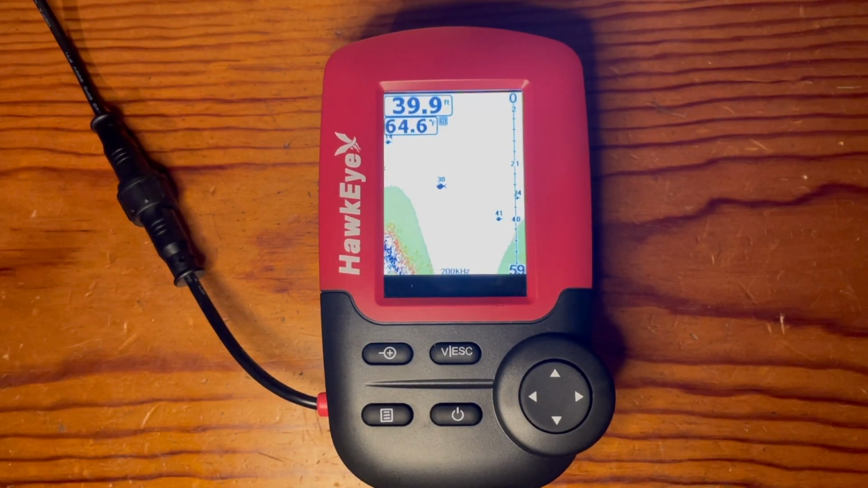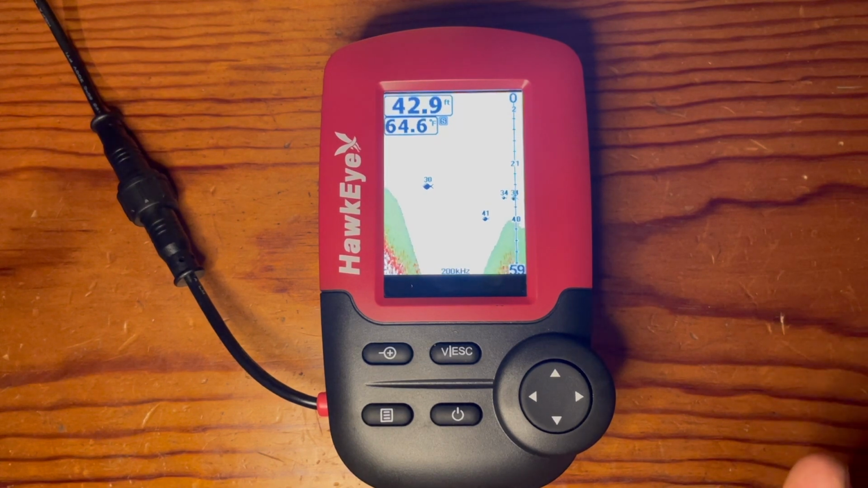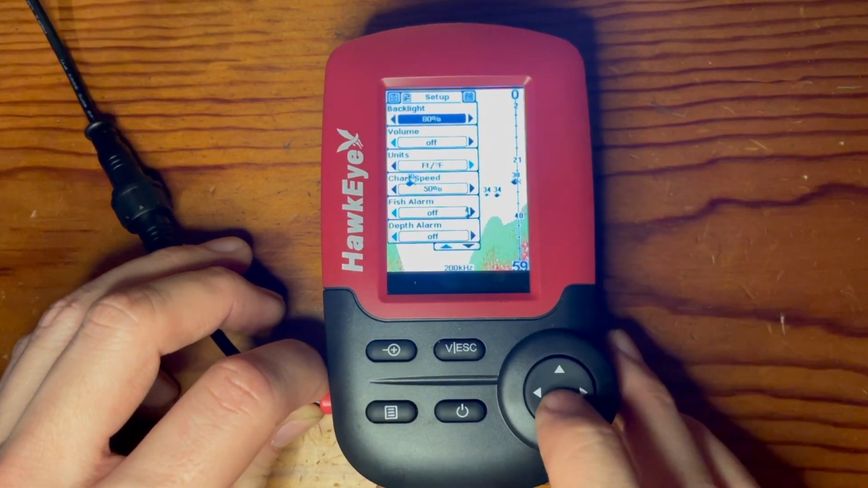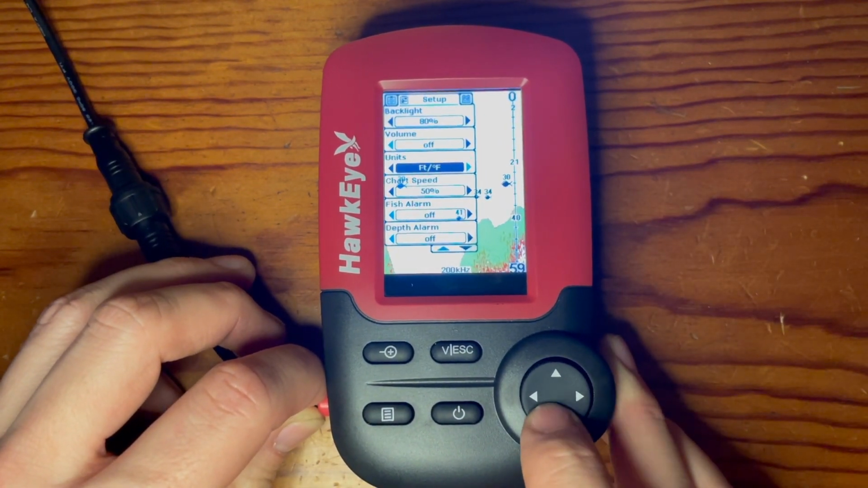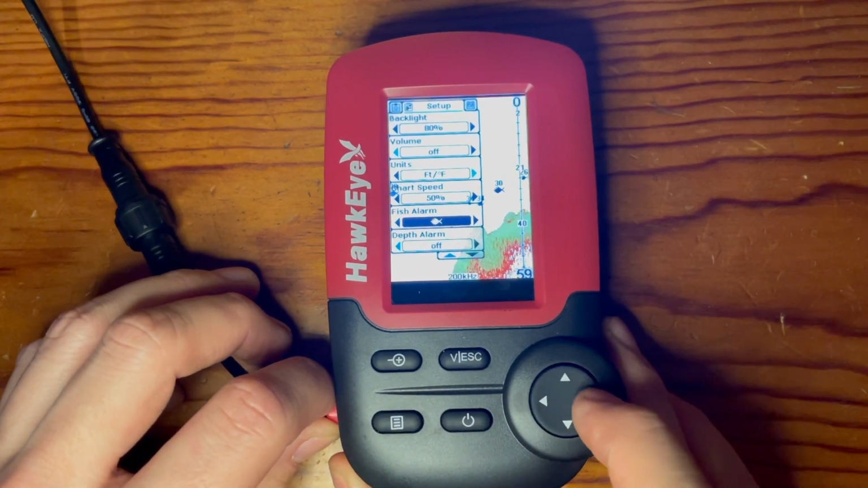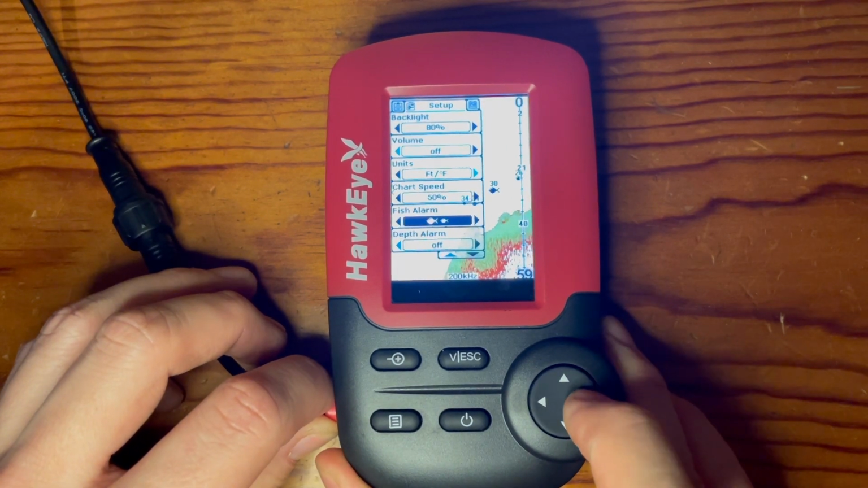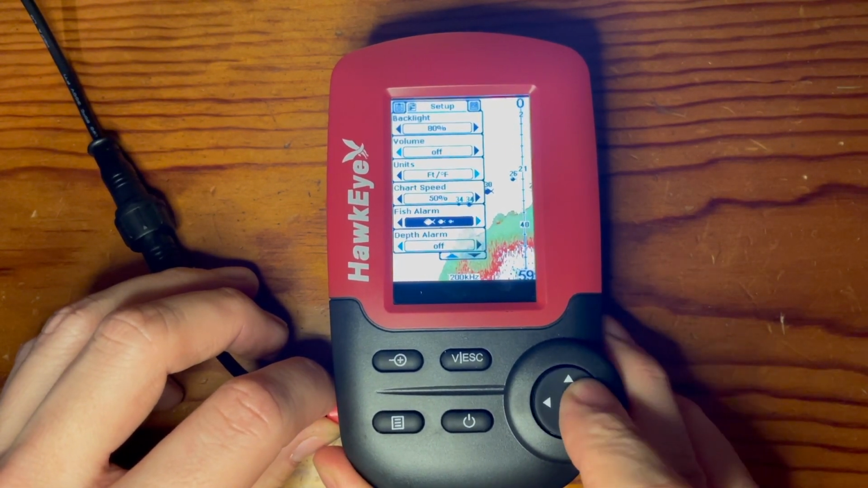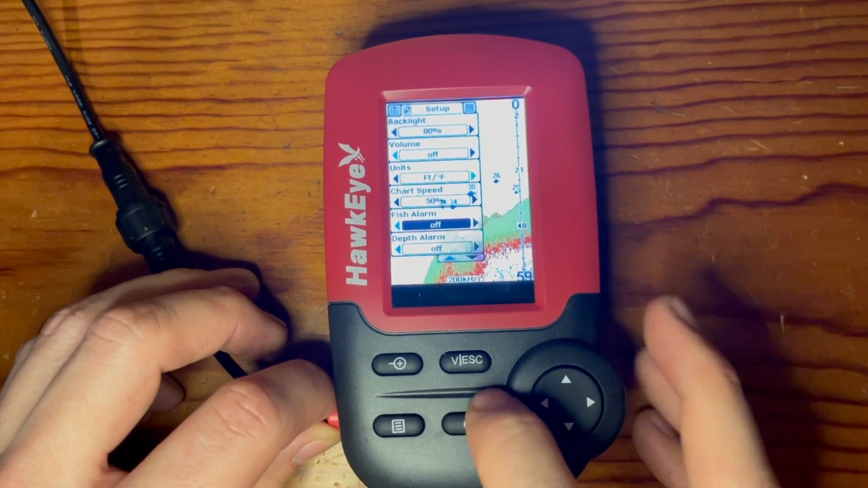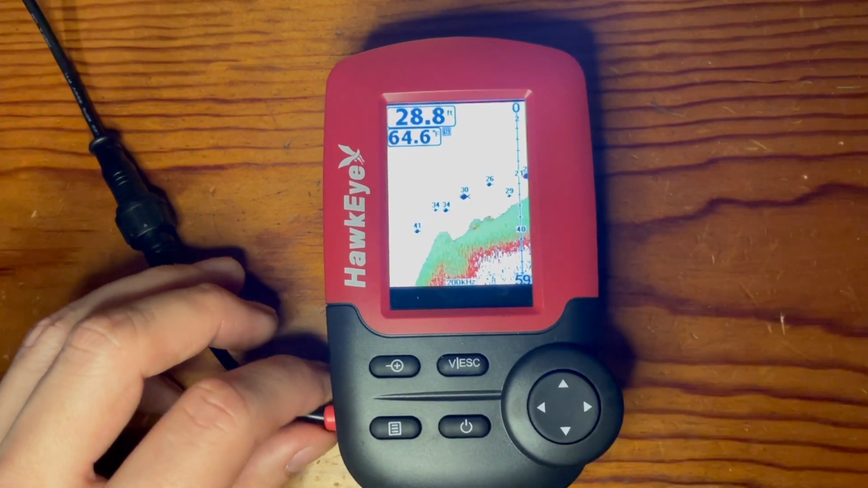This unit gives you the availability for an audible noise or notification at the presence of fish. So in order to select this setting, you click the menu option once, click it again to get to setup, and then use your cursor to scroll down to fish alarm. Currently it is set off. You can select between either large fish notification, large and medium fish notification, or large, medium, and small fish notification. Once you find your desired setting, click escape to set that as your current setting.